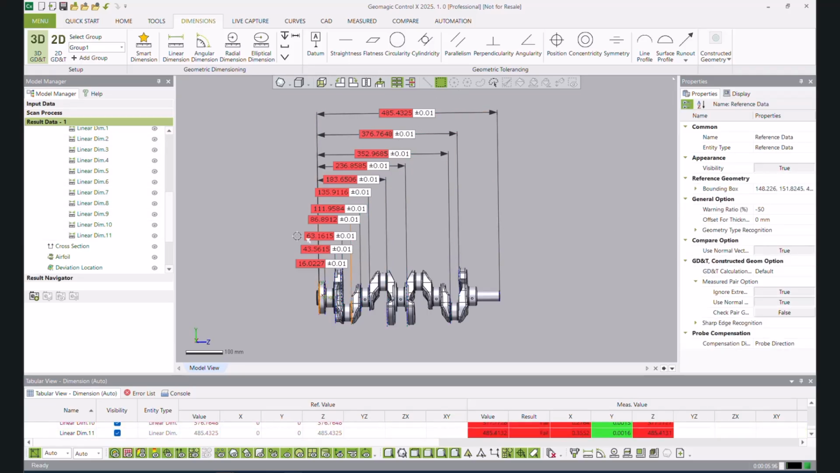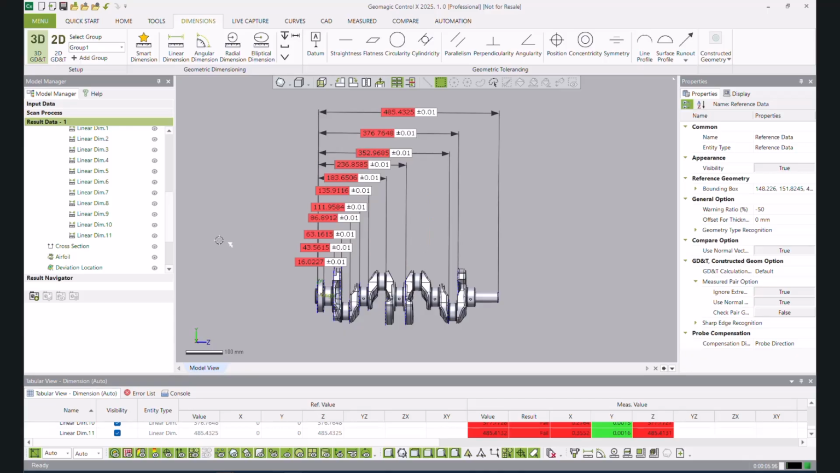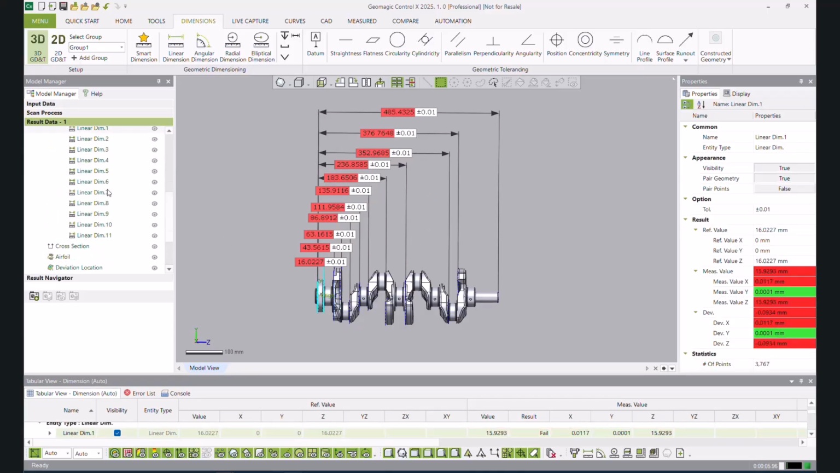We've added tolerances to all of them. Now obviously this trick only works if they all have the same tolerance. If they all have different ones, you'd have to individually click on them and edit them.